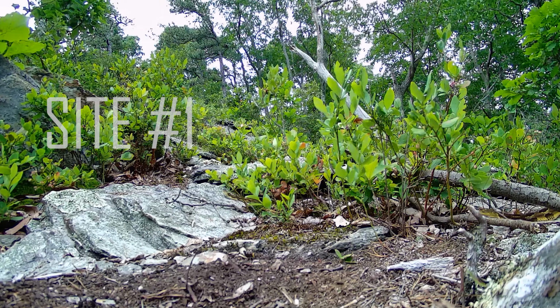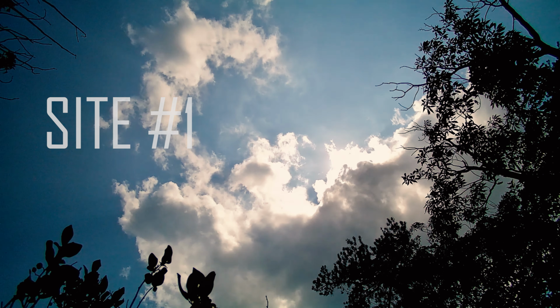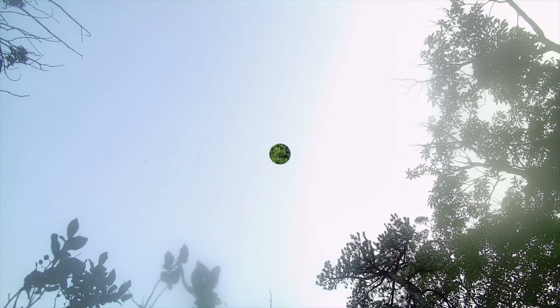As previously mentioned, I had trail cameras set up at 5 rattlesnake gestating sites. At this site, unfortunately, most of what was captured was just the sky, because a bear had knocked over the camera within a couple of days after setting it up.